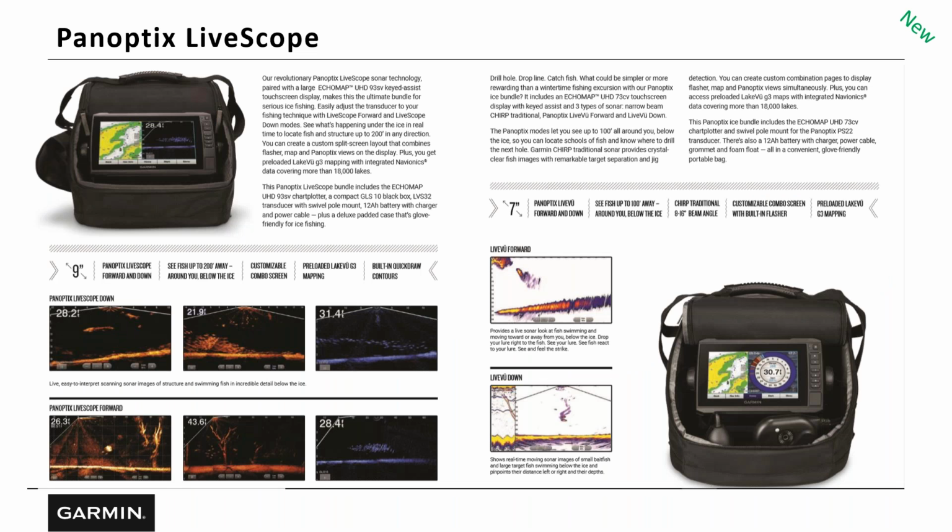Yeah, and the other thing to tack on to LiveScope is, you do lose a little bit of that range, but the target separation is incredibly good with LiveScope. I mean, if you've got these tiny little ice jigs and you've got fish that are right on the bottom, with LiveScope you can pick those fish out a little bit better than you could with that Panoptix. And part of that is probably those higher frequencies.